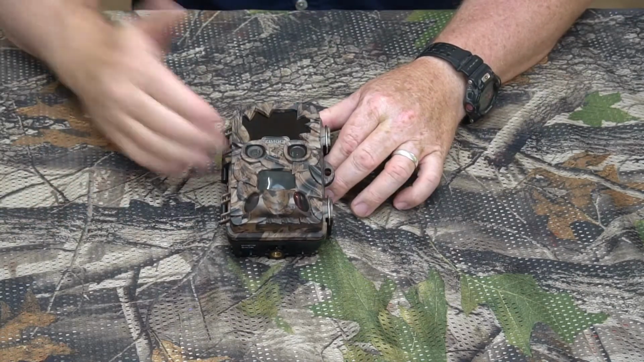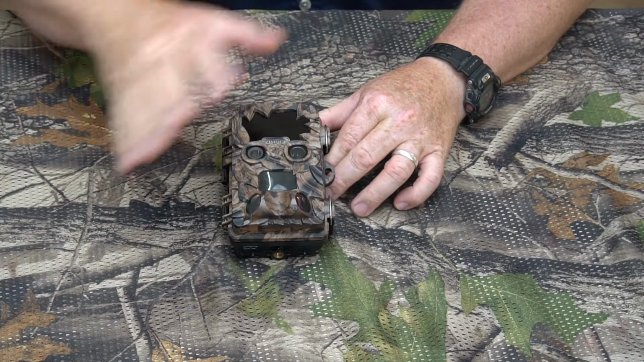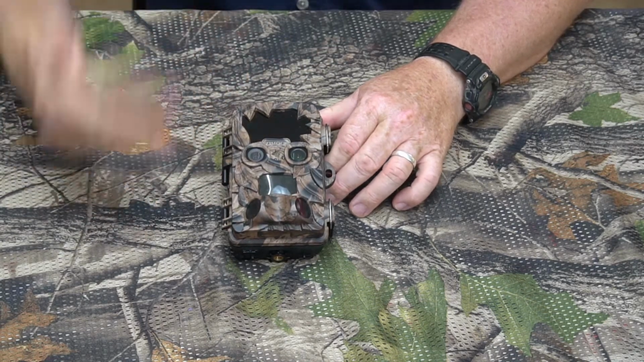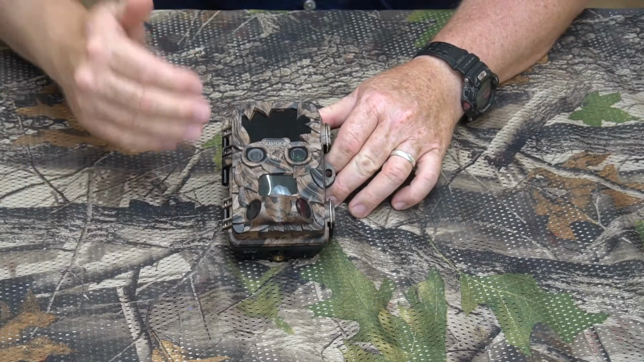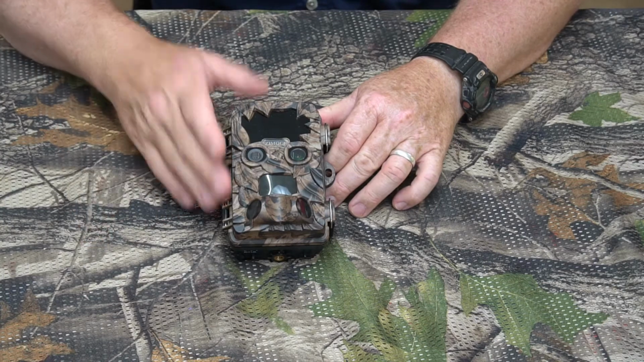Okay, guys, so we're back, and I just pulled this camera out of the field and ran all the tests, pulled the card, looked at all the images, did all the calculations. You know how I like to do videos on trail cameras, do all the specs and everything. So I'm going to start off with all the technical data.